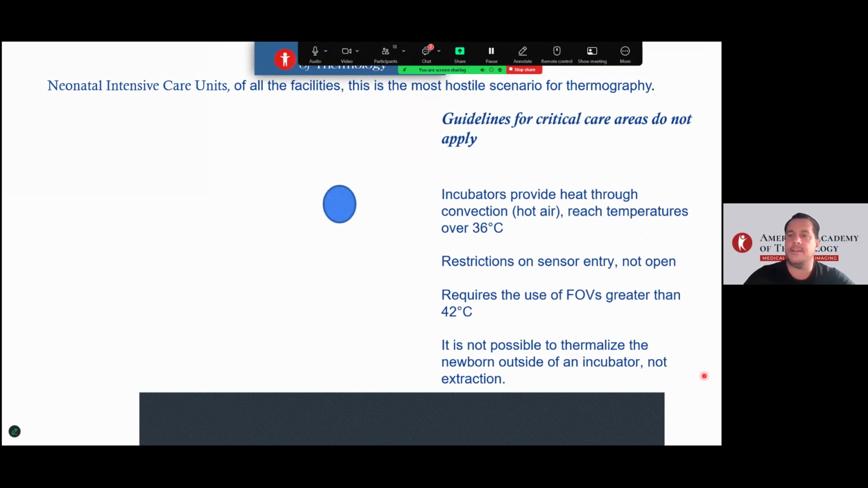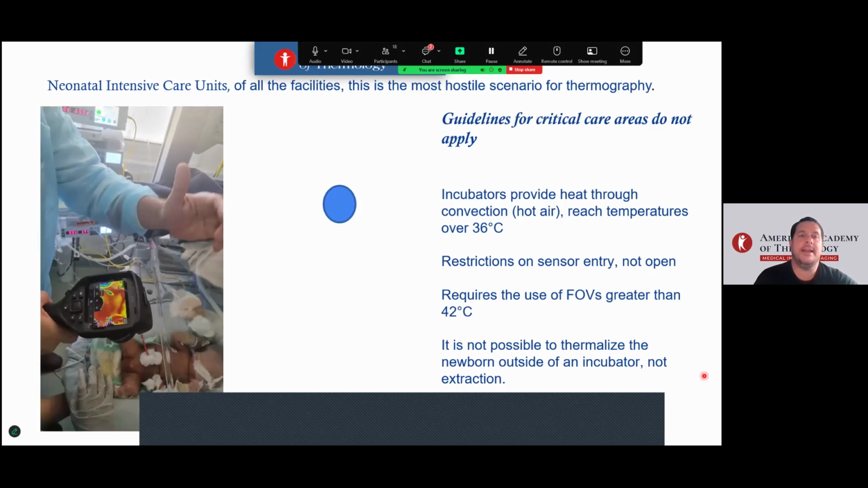There are restrictions on the sensor entry, as it's not open-ended. It requires using fields of view greater than 42 degrees. And it's not possible to thermalize the newborn outside of the incubator because there's no possibility of extraction. Look at that. That's extremely hard work.